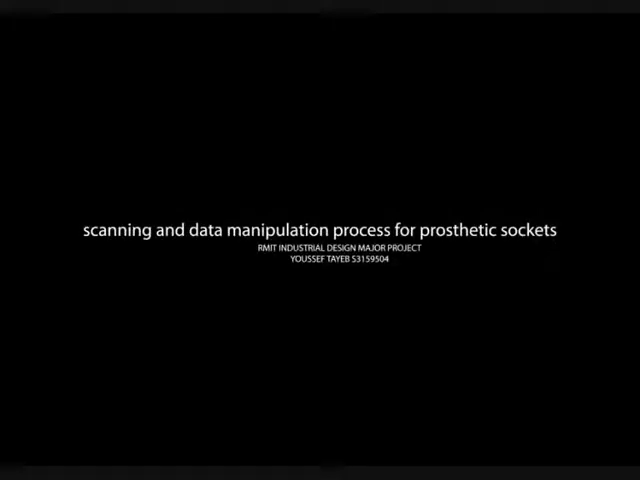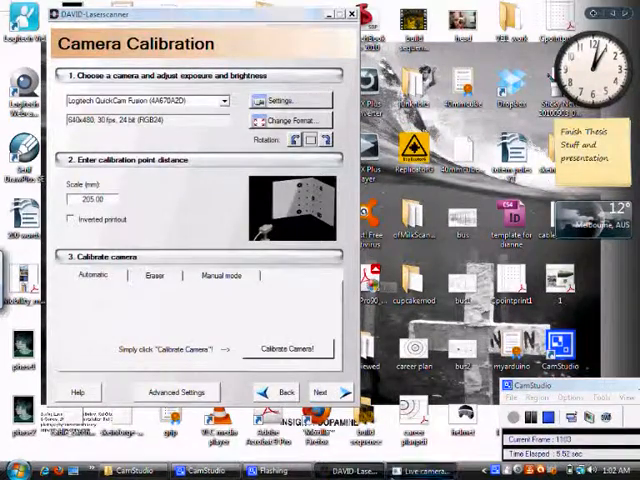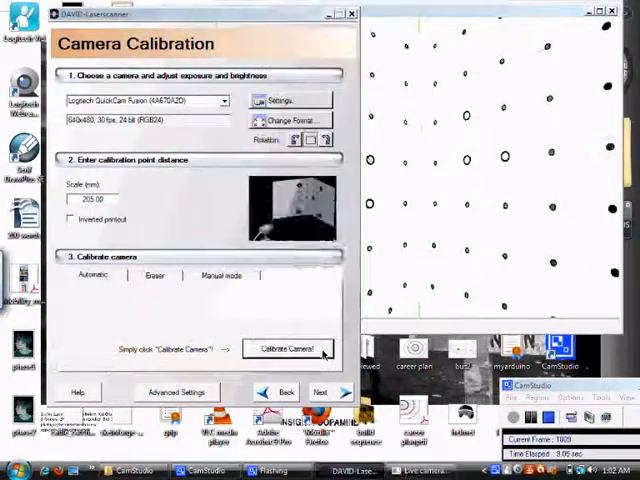Hi, this is a quick overview of my scanning and data manipulation process for prosthetic sockets, part of my industrial design major thesis. We're going to start off with placing the camera in front of calibration panels and launching the David laser scanner software. Once we pull up the image, a clear black and white image, we can calibrate the camera.